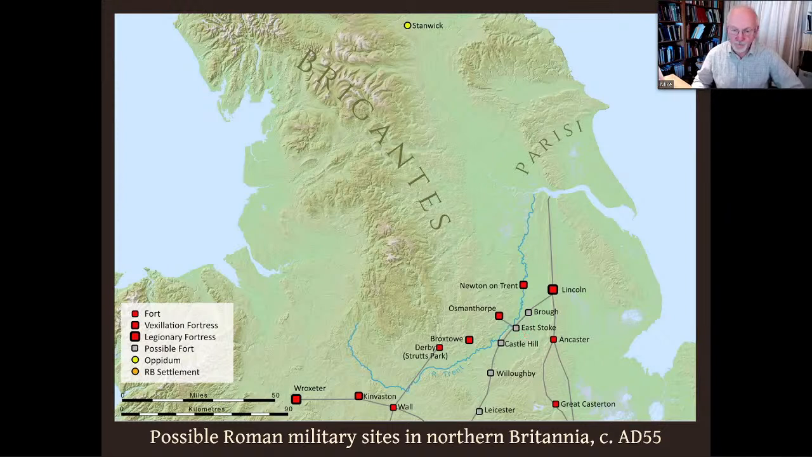Ahead of the Trent, we have a line of four so-called vexillation fortresses, each big enough for a vexillatio, that's half a legion, there, and there. The poorly understood site at Derby, Strutt's Park, could potentially be a fifth, if that indeed is a fortress, and that would leave a gap between Derby and Kinvaston, where there could well be a sixth that we currently don't know about.